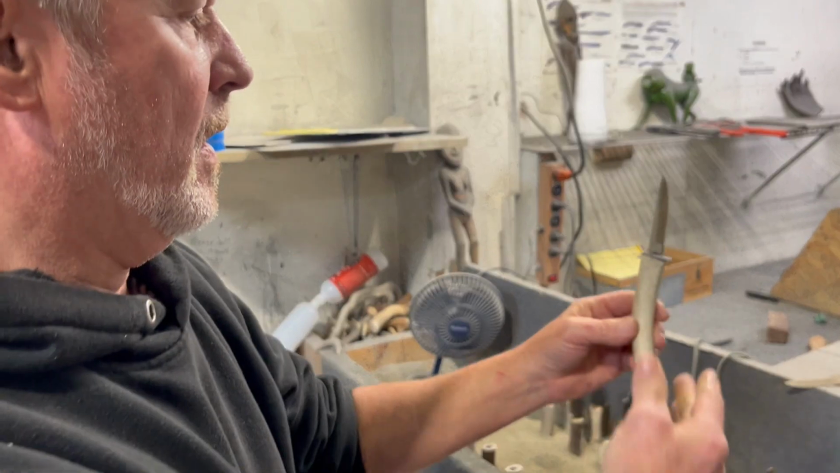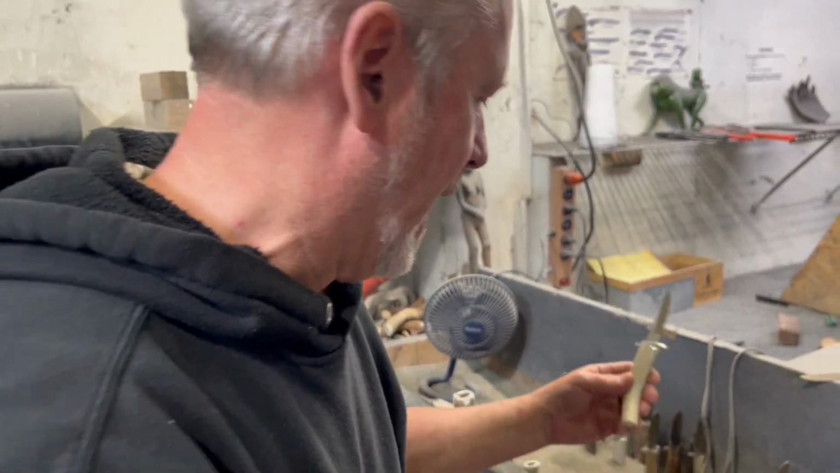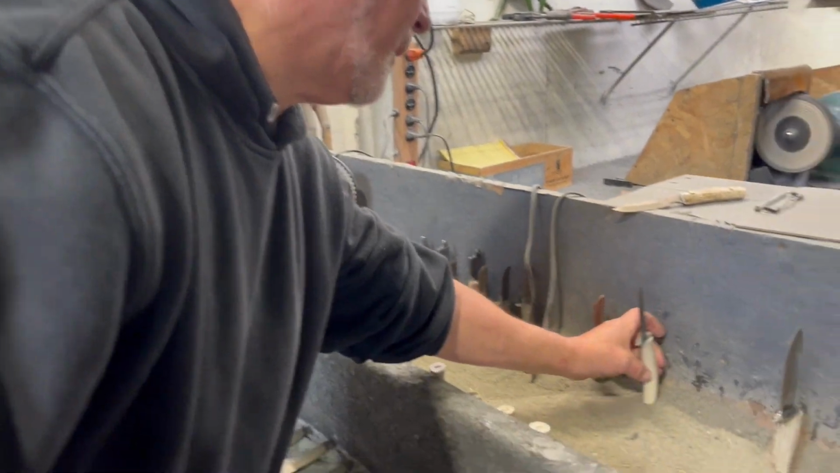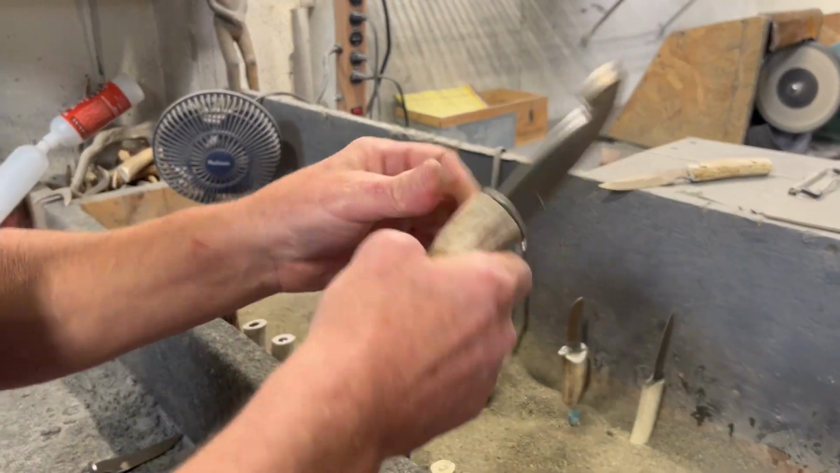Okay, so we'll let that dry on Monday. We try to make about 100 a day. Oh my goodness. So this is a nice gut hook.